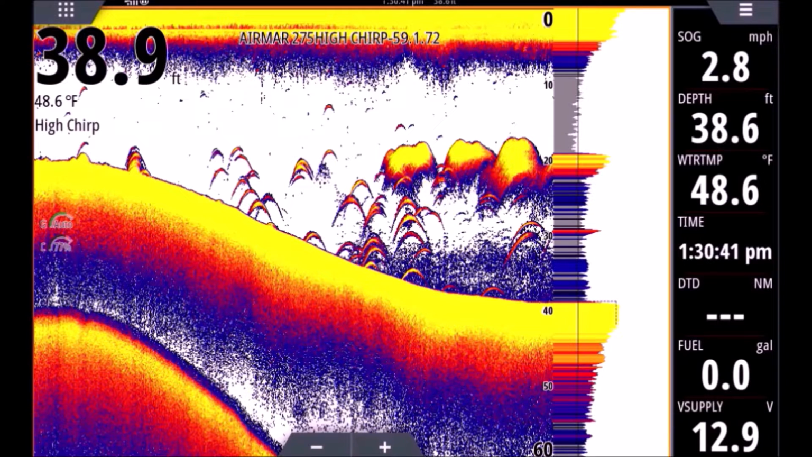All right, just below that, we're going to see a bunch of arches here. These are all our fish. These are fish that are just keying on that bait. This would be a great place to fish, because the fish that we're marking aren't just hanging out. They are there to feed. They're underneath the bait. You can see right here, they're actually touching the schools of bait.